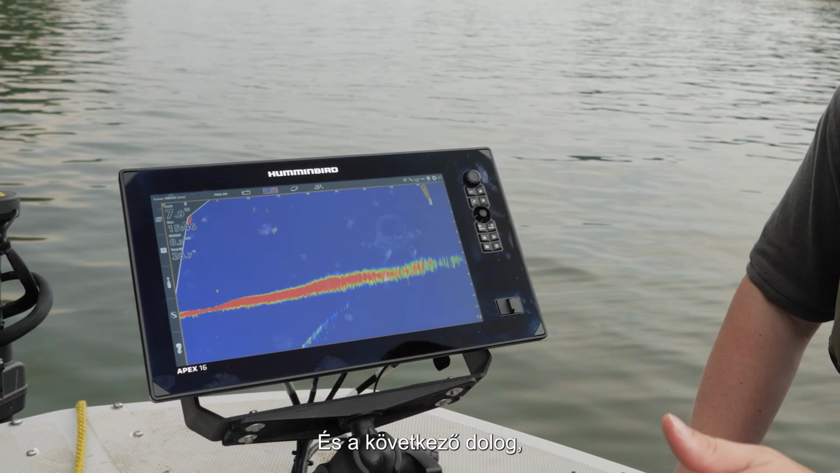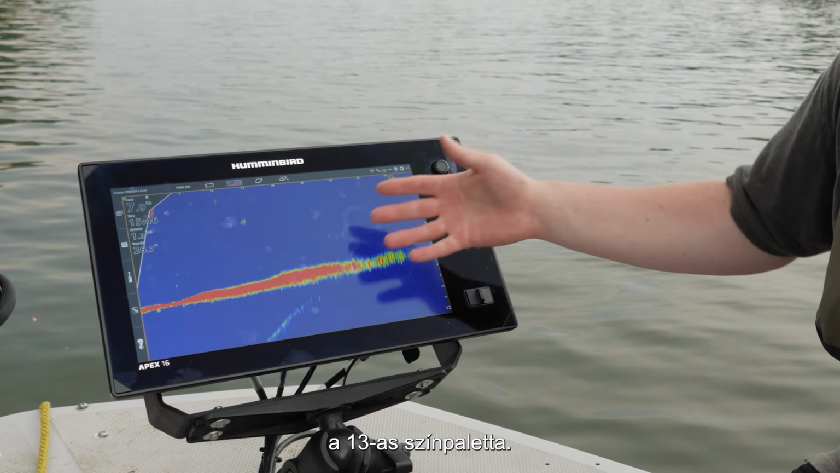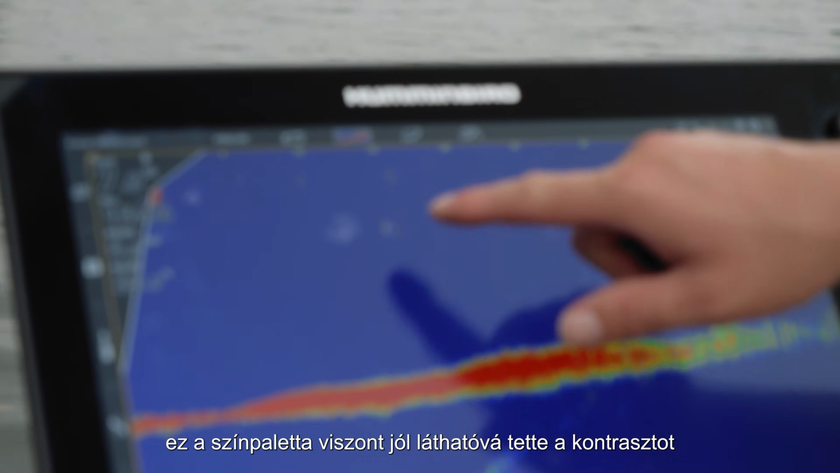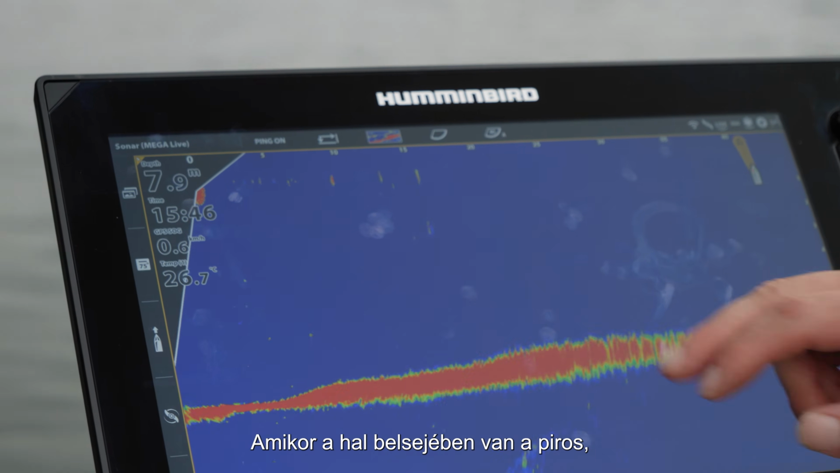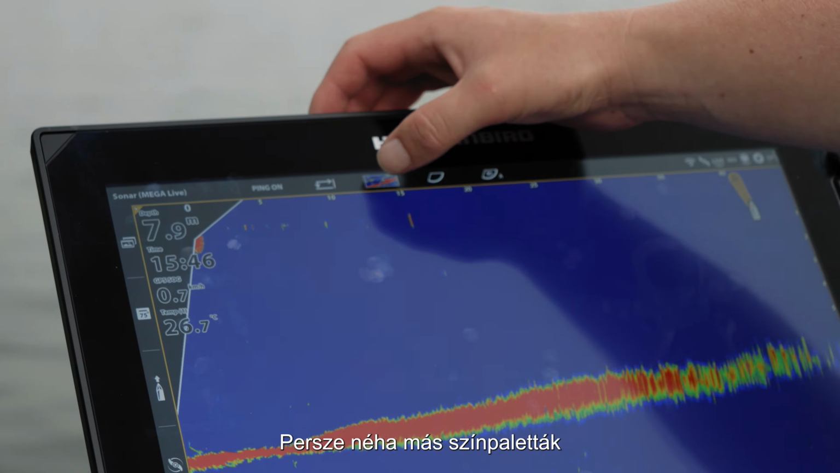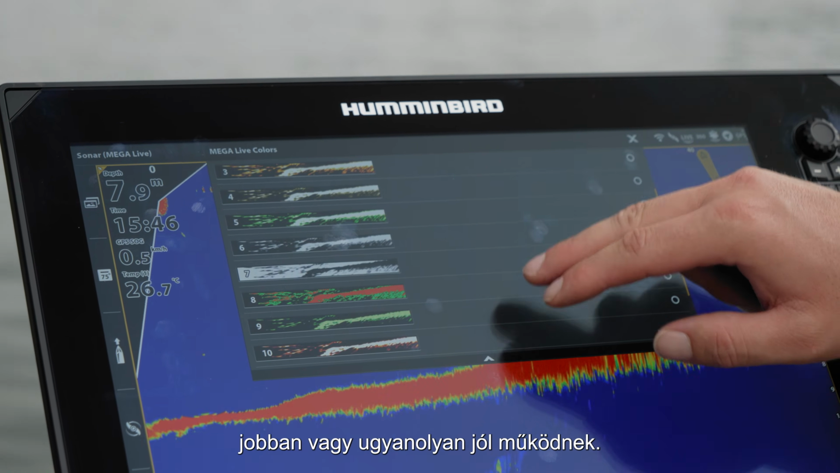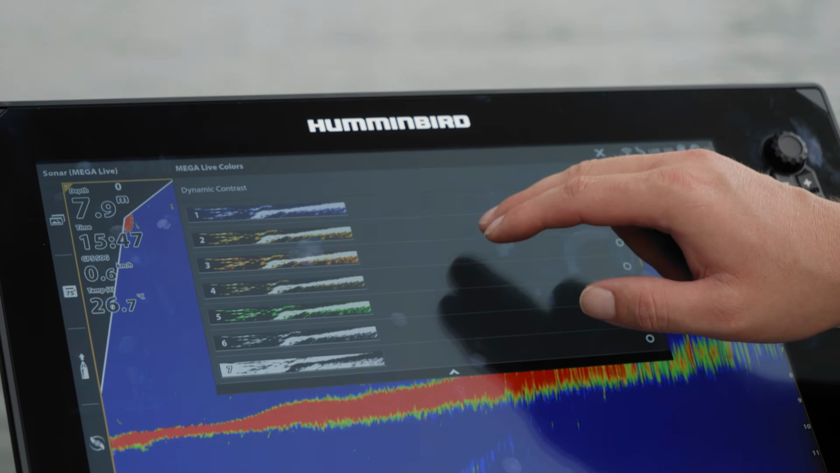And the next thing, you see, I have the color palette 13. It came late to Humminbird, and it made the contrast inside a fish very well visible. When you have the red inside the fish, it's a bigger fish. But sometimes other color palettes work better or just as well, and sometimes it's just a preference.